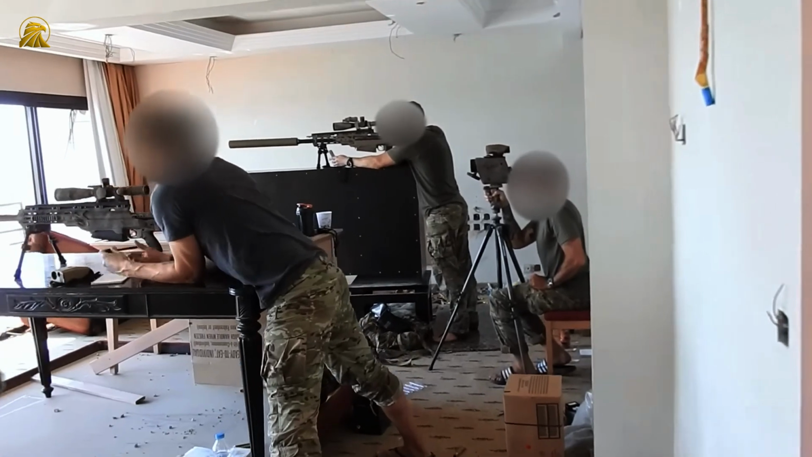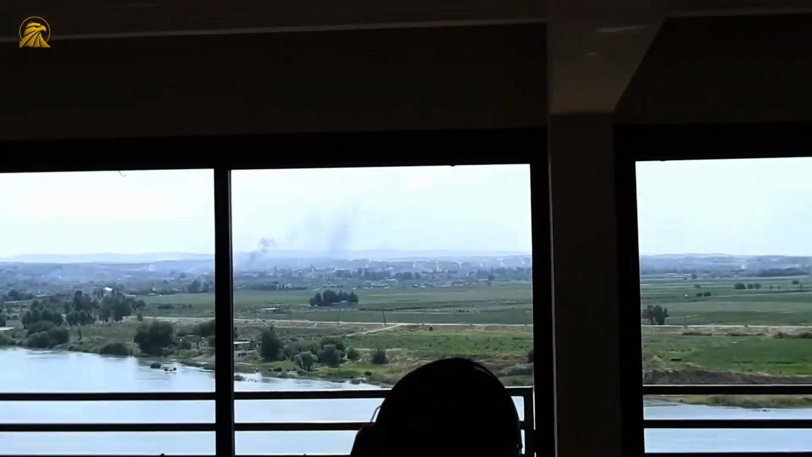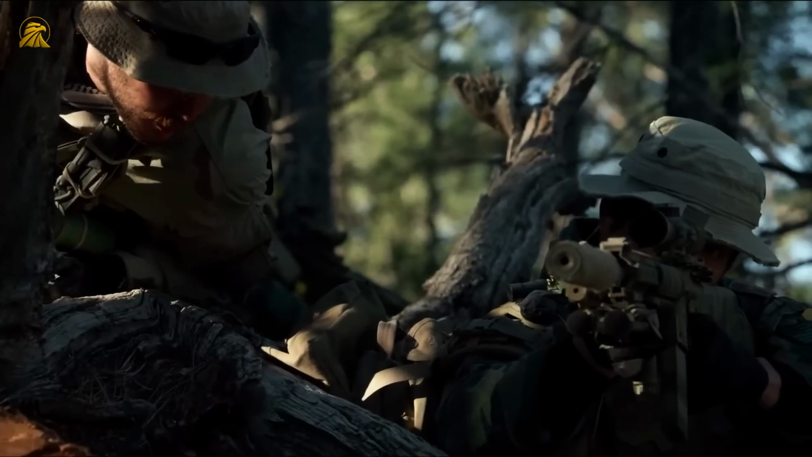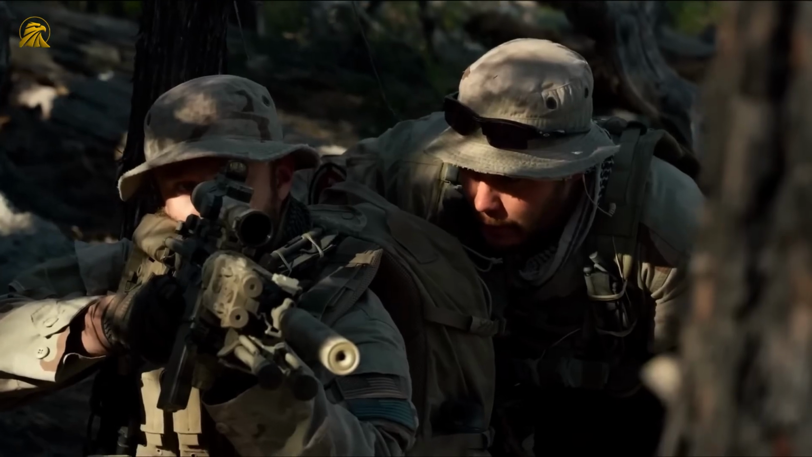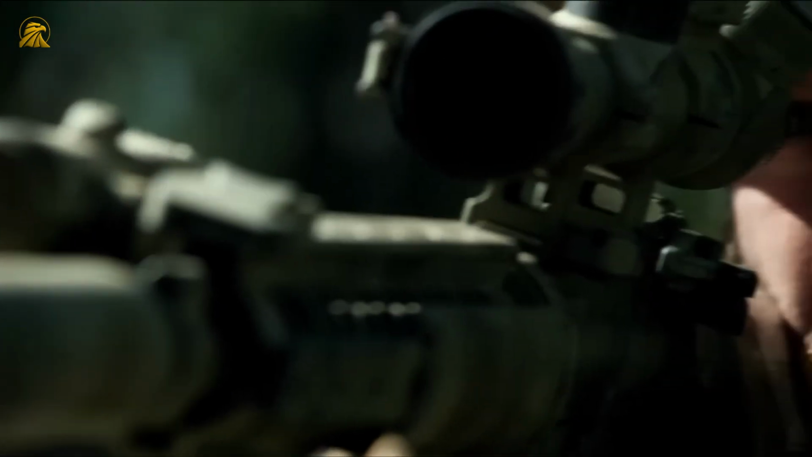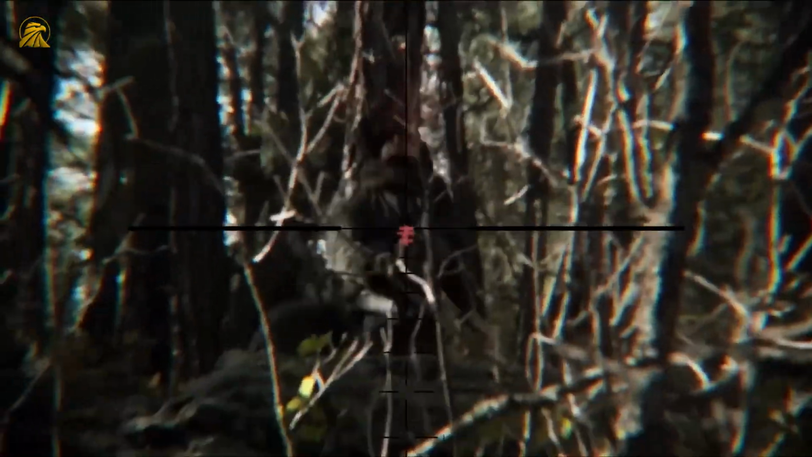All those data points are critical for long-range ballistic calculations, where a slight change in wind can be the difference between a hit and missing by meters. Complementing that are observation binoculars like the Bushnell Elite Tactical 8 40x60, which lets spotters pick out targets at extreme distances during the day. These observation systems work together with thermal scopes, creating redundant info streams that dramatically boost accuracy.